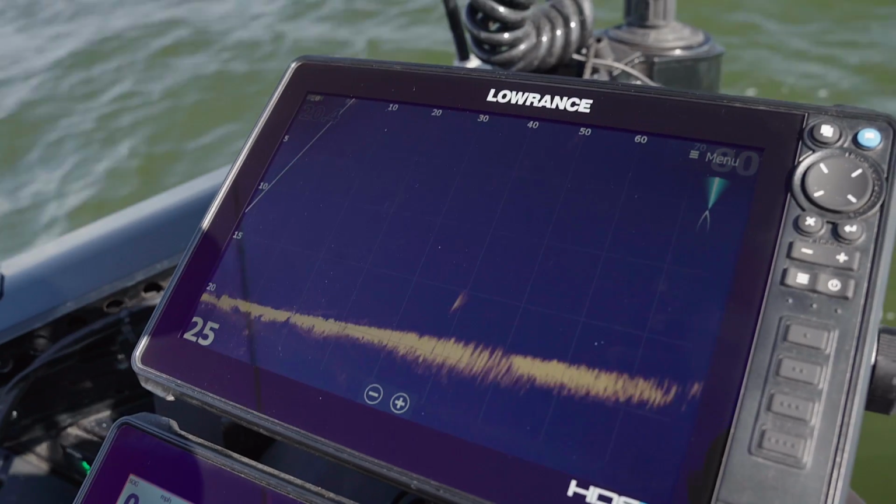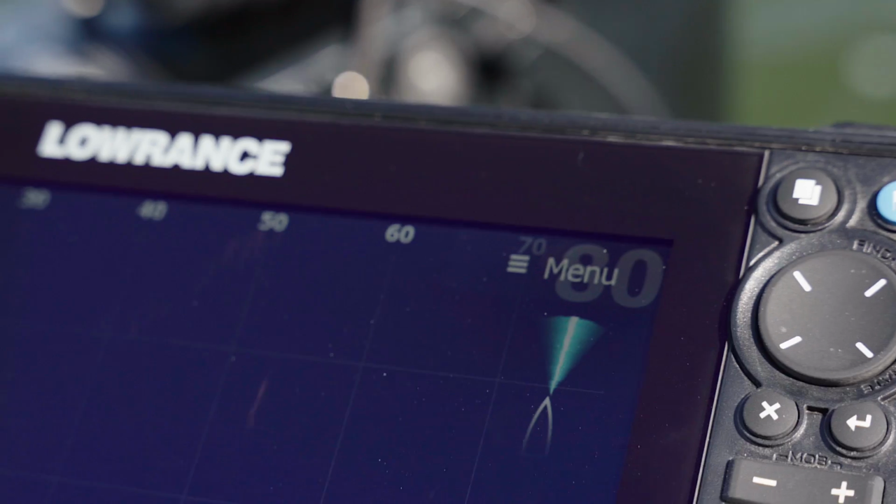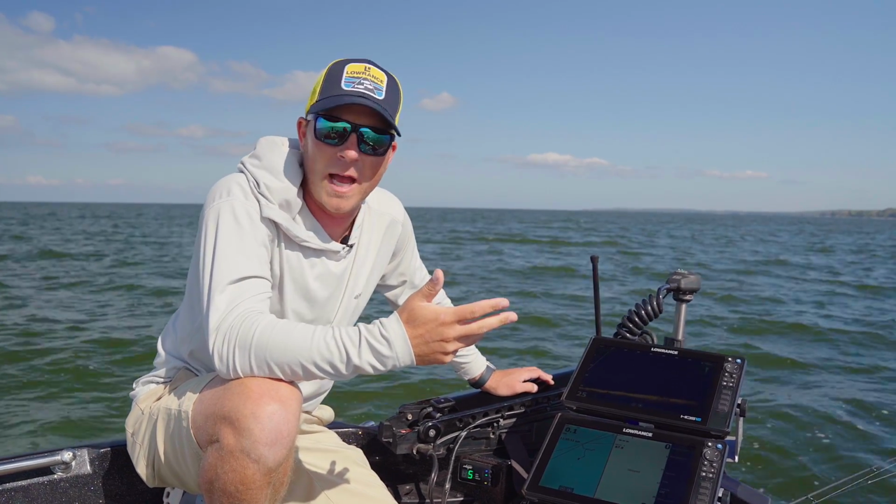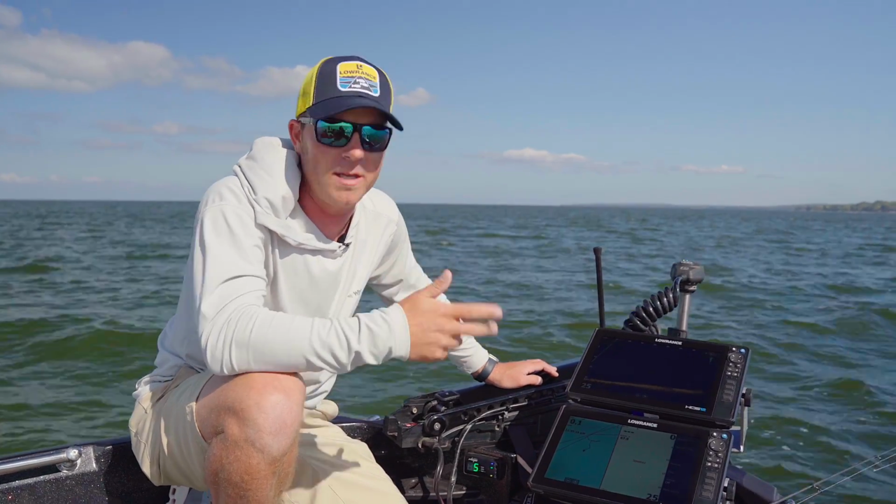We're sitting in about 20.5 feet of water and I have my range set at 80 feet. I will even go out to 100 feet oftentimes just to be able to cruise around and see where the fish are as quickly as possible.